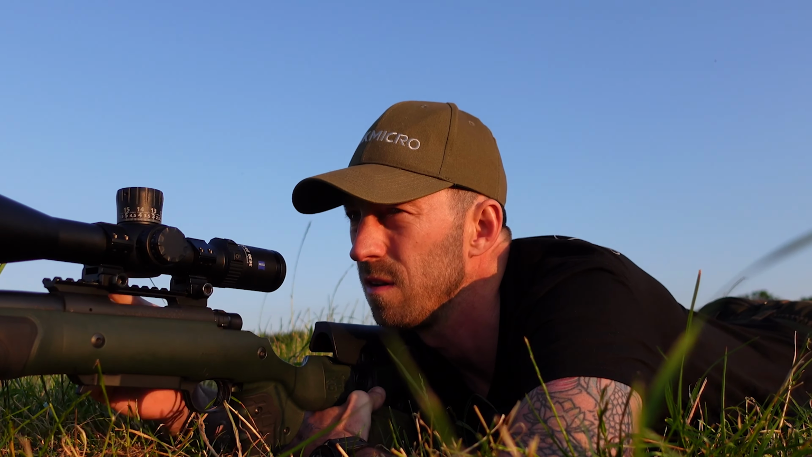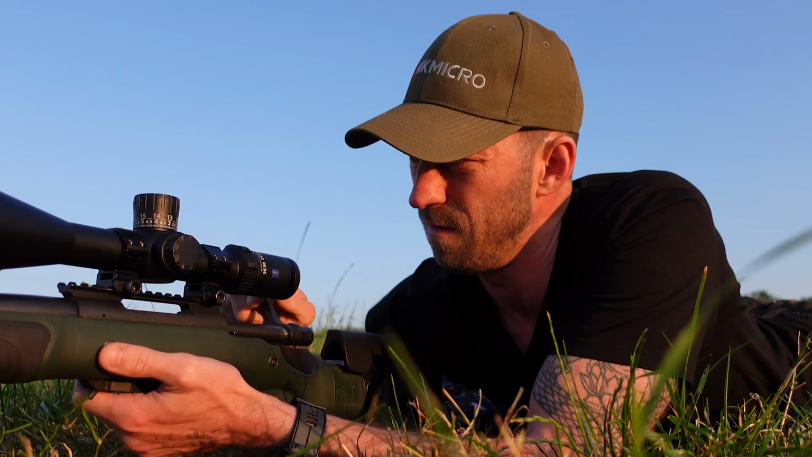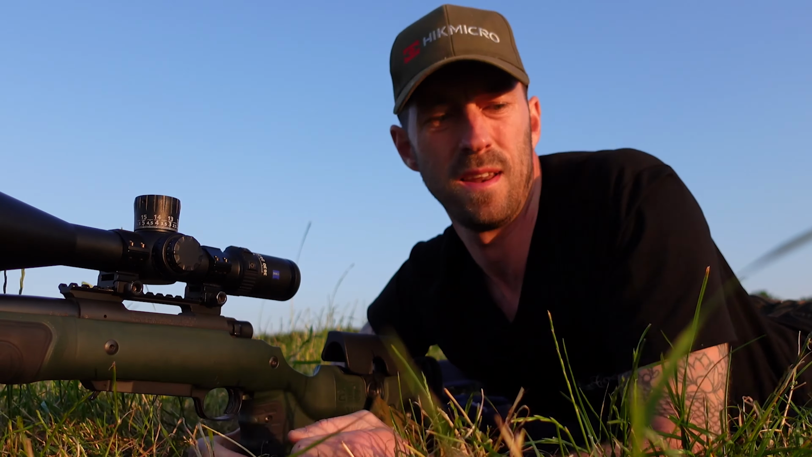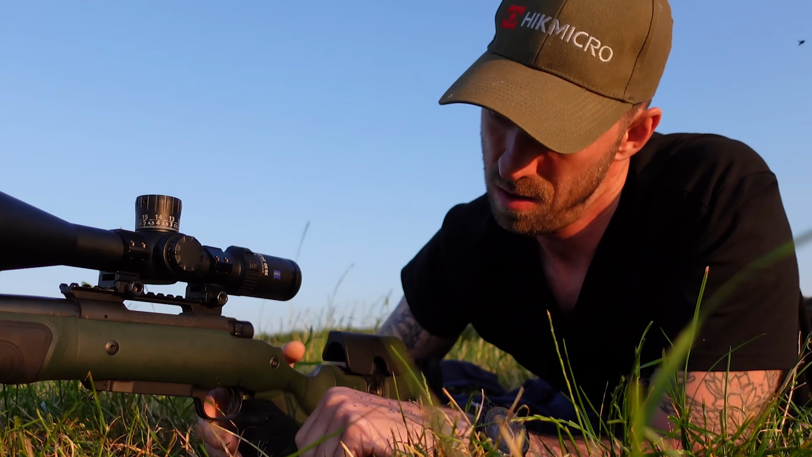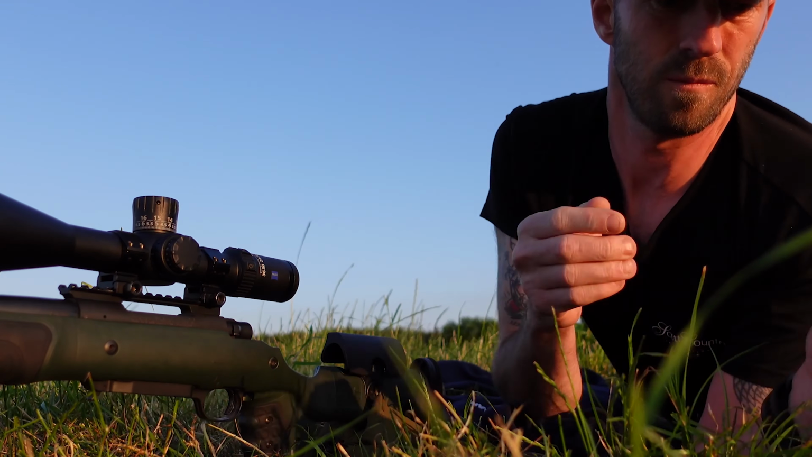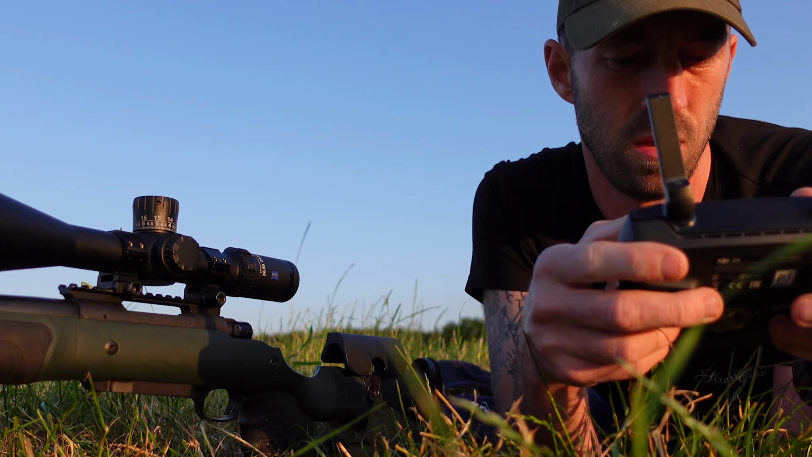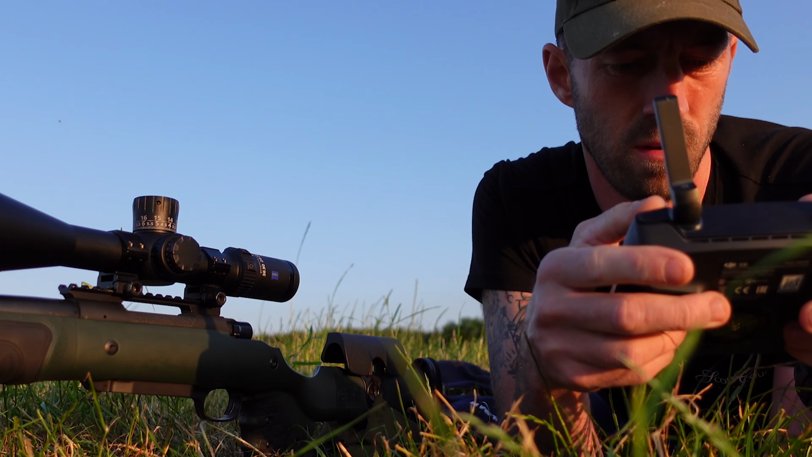That was a hit on that one. Faffing about here with a magazine. So second, 397, calling for 1.6. That's on. Smashed the target there. So we're just gonna get the drone over the back there.